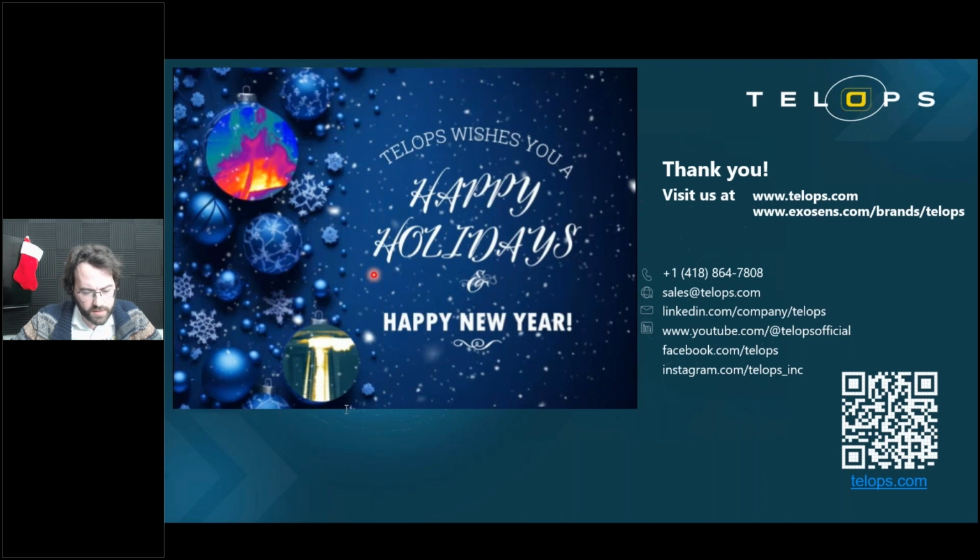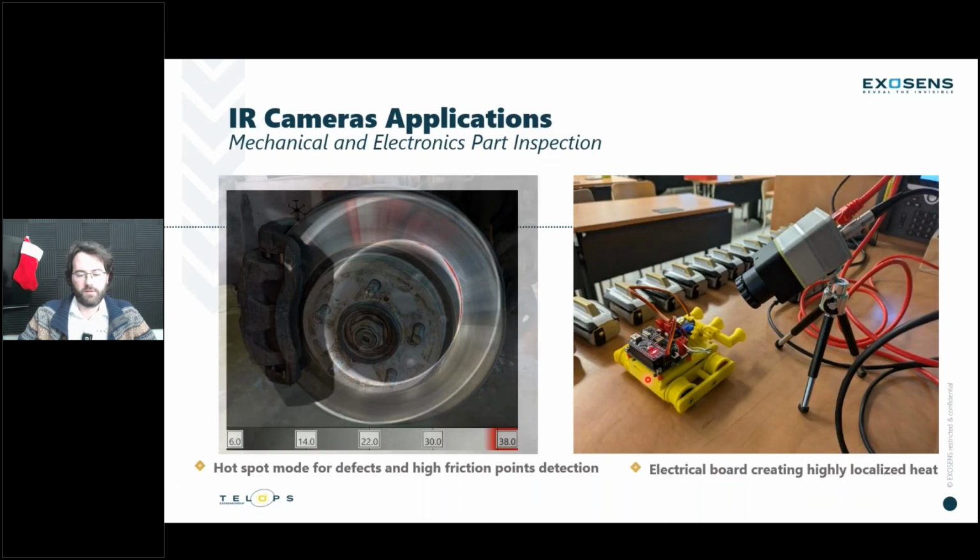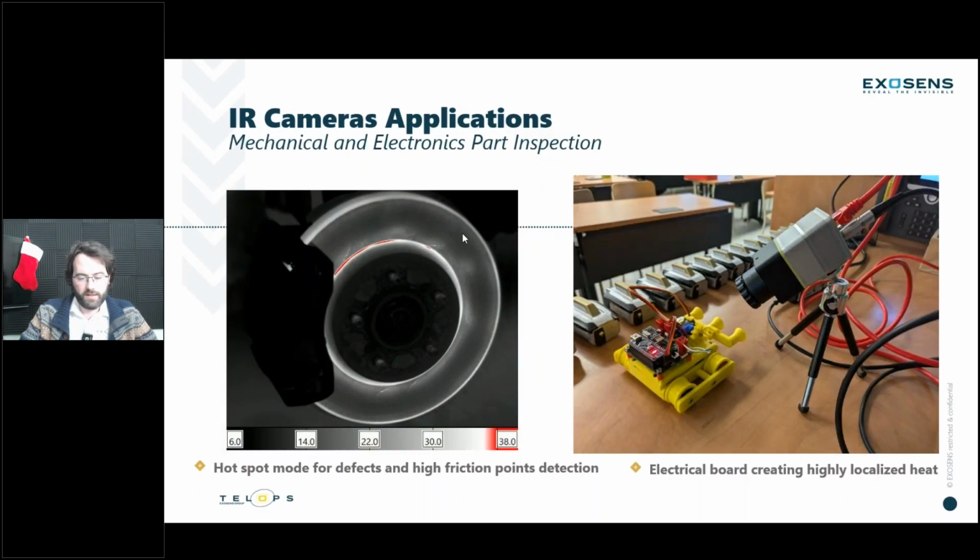Yes, so when looking at the brake disc video, there was a hotspot in the corner of the brake disc. Is this real or a result of reflection? That's a very good question. Let's go back and take a look at this together. You were saying in the corner of the brake disc. In the corner, I don't know if you mean in the center or somewhere else that I don't see.